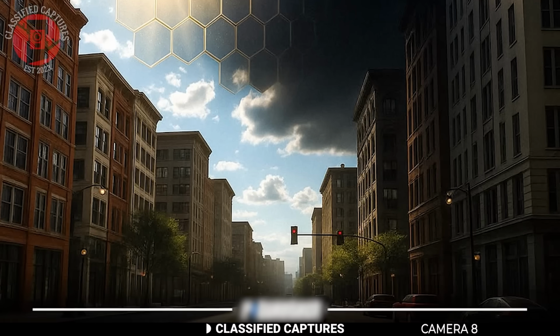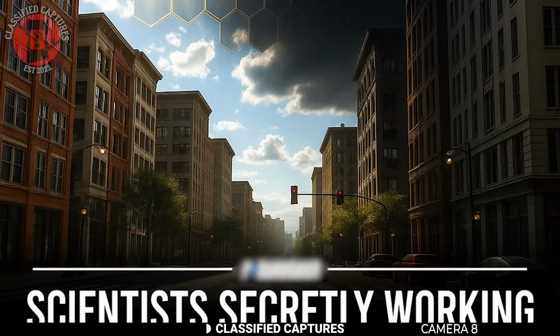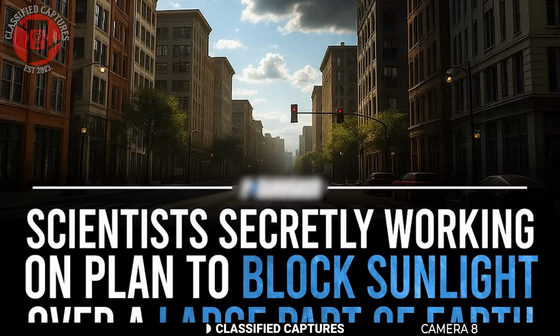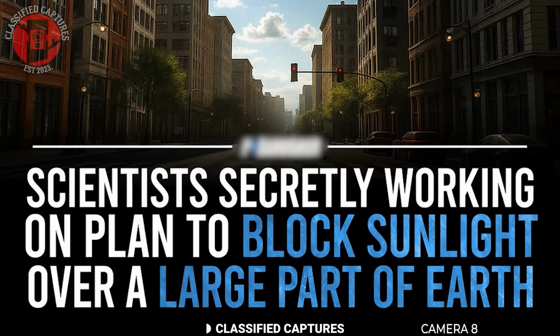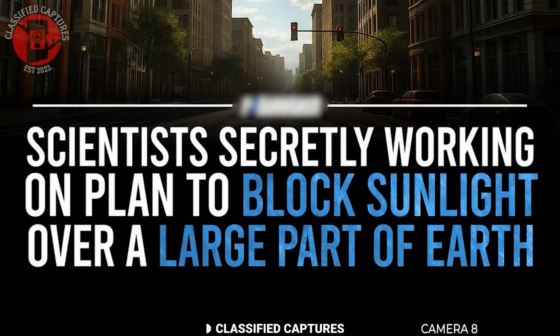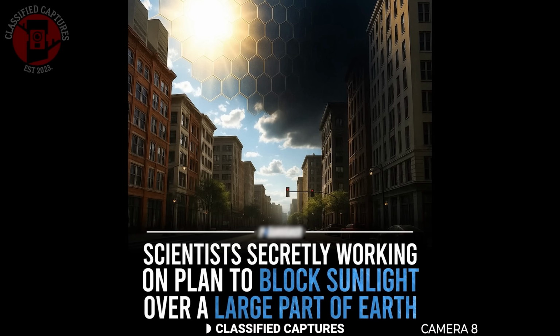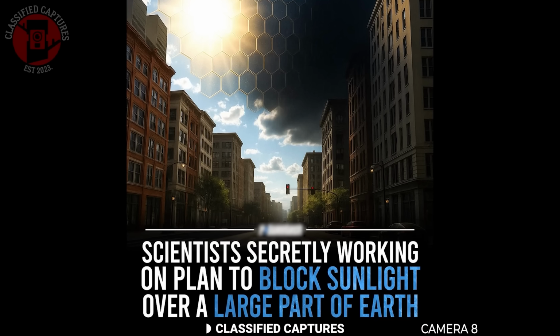Covering the sun. Yeah, seriously, some scientists are now exploring ways to block or dim portions of the sun's rays to cool the planet. The concept is known as solar geoengineering. One popular method being discussed involves spraying tiny particles into the upper atmosphere to reflect sunlight away from the Earth. The idea sounds like science fiction, but it's real.